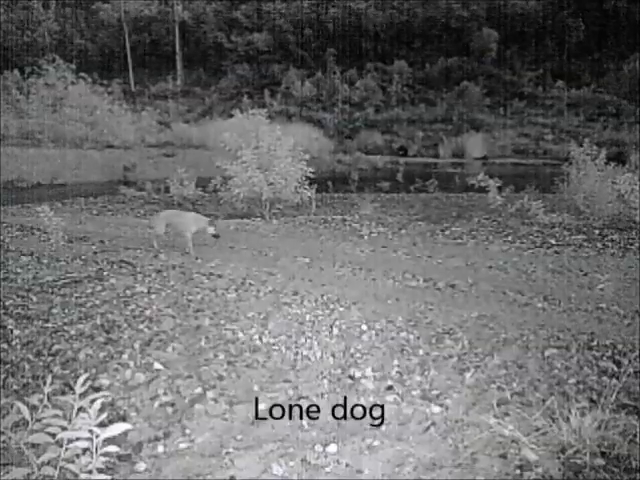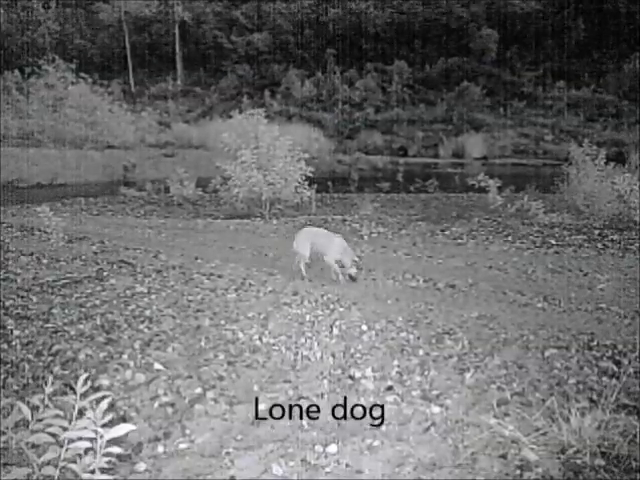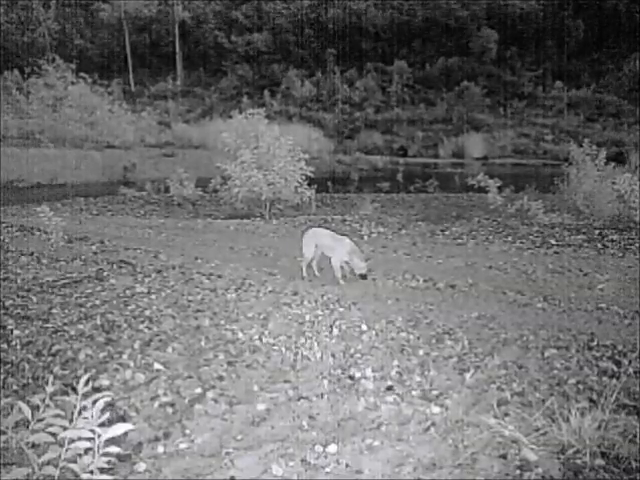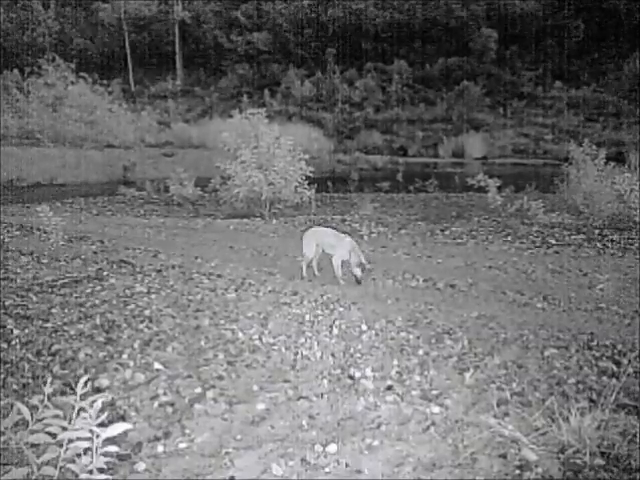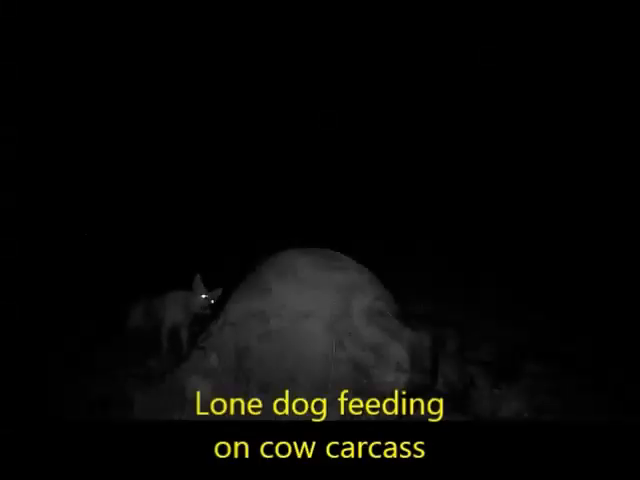Here we've got another lone dog travelling along the travelling road, and that's a very common place for dogs to travel. Quad tracks or car tracks, they like to follow and sniff along those. Here's a lone dog back feeding on this carcass. As you can see, it's reasonably powerful.